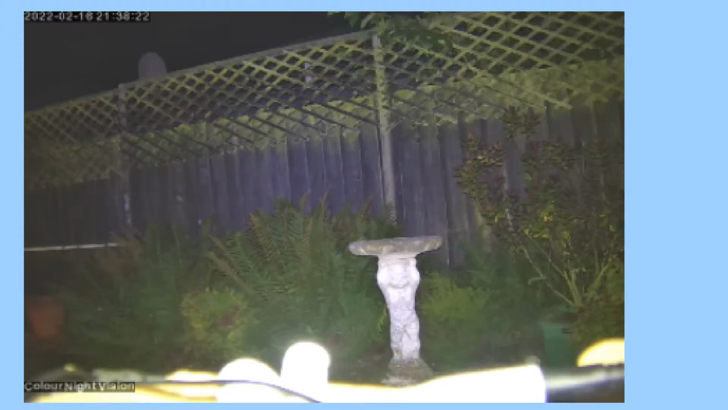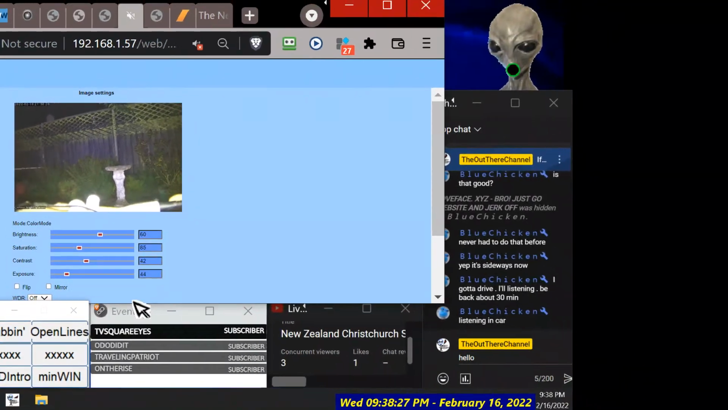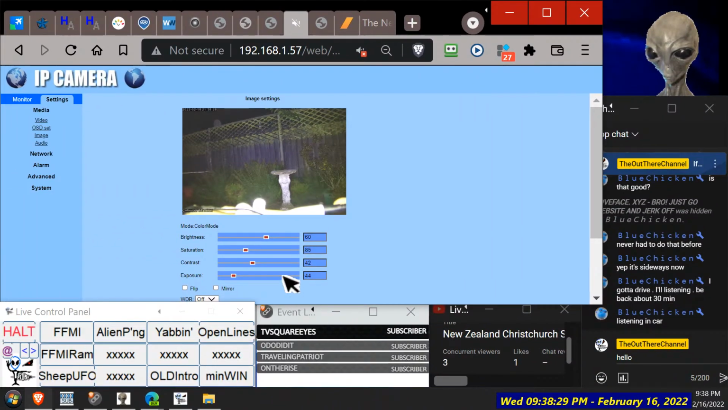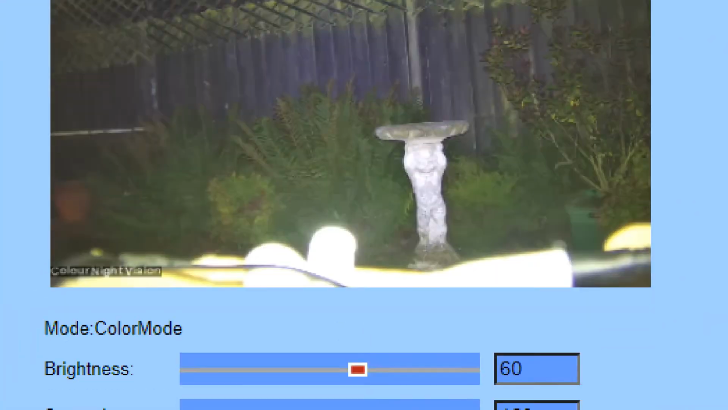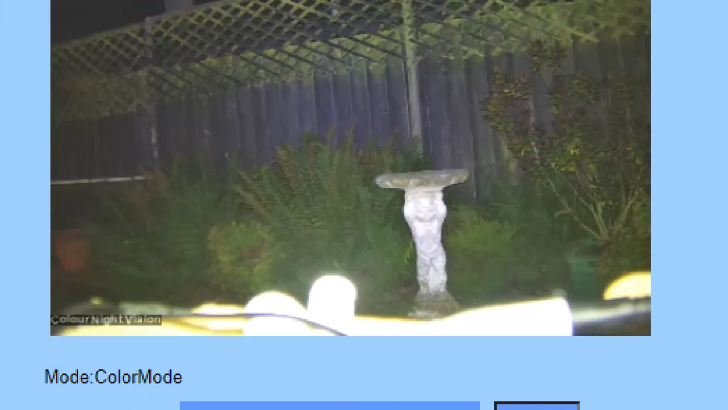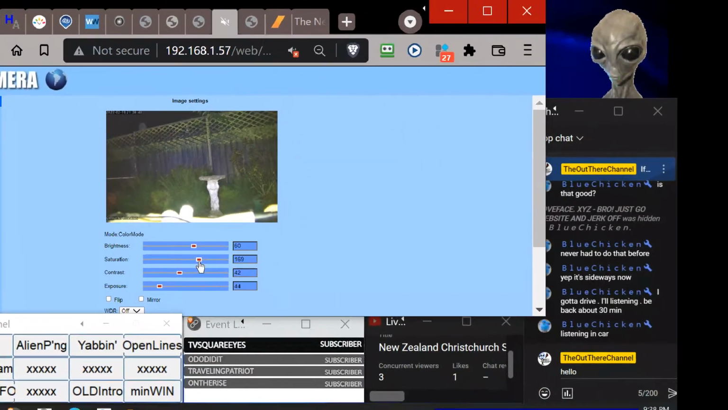But only with the LEDs of the camera. That's looking alright. Mind you, it's sort of a sickly green. More green. Okay.